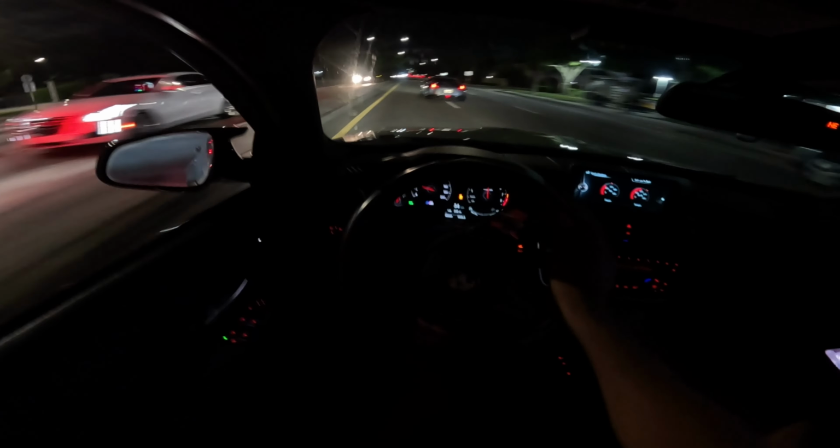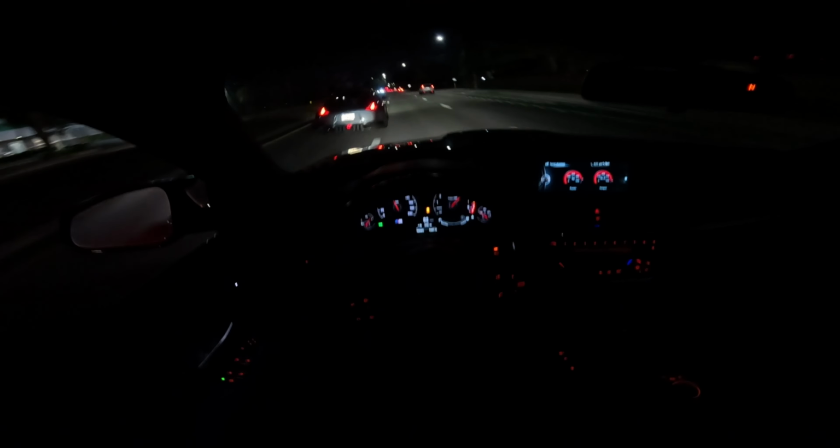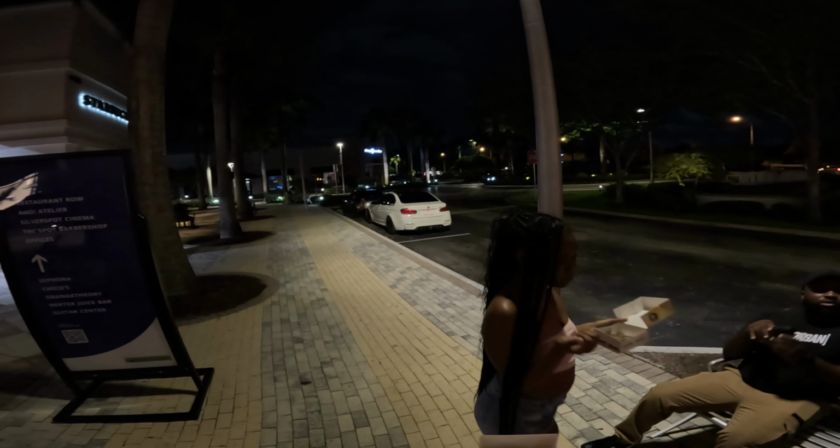Night drive. We're about to go buy some cookies. And you know, the last person to the spot gotta buy the cookies. So let's see. Plus, cookies taste so good when it's free.